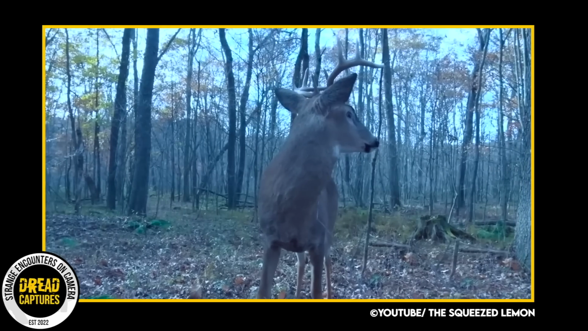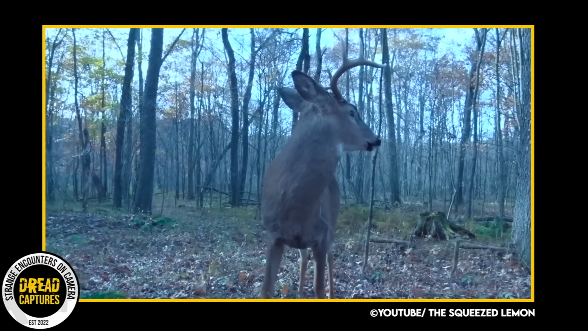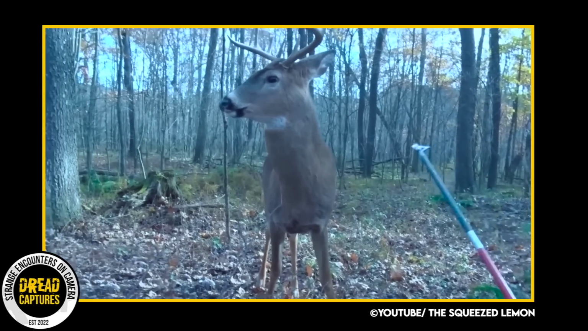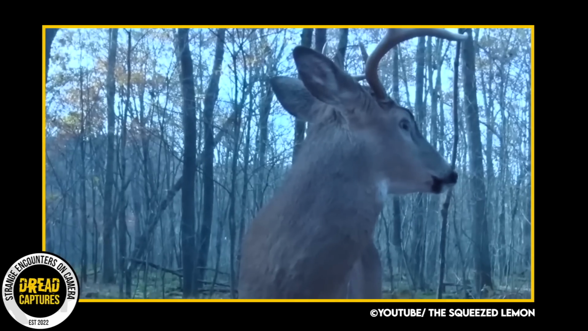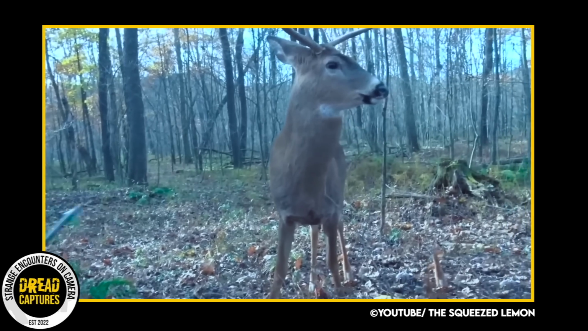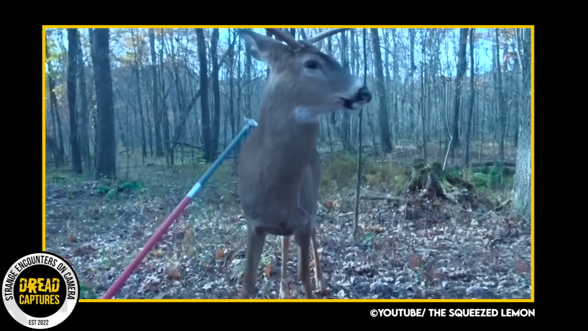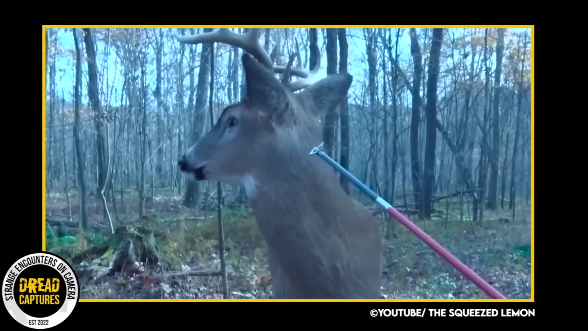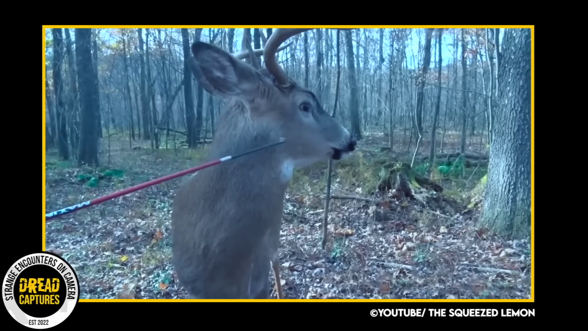As we watch it again, it is likely the deer is using a common defense mechanism known as freezing. This is used by many animals when they perceive a threat or danger. This behavior, also known as tonic immobility, involves the animal becoming motionless and appearing to be frozen in place, often for an extended period of time.